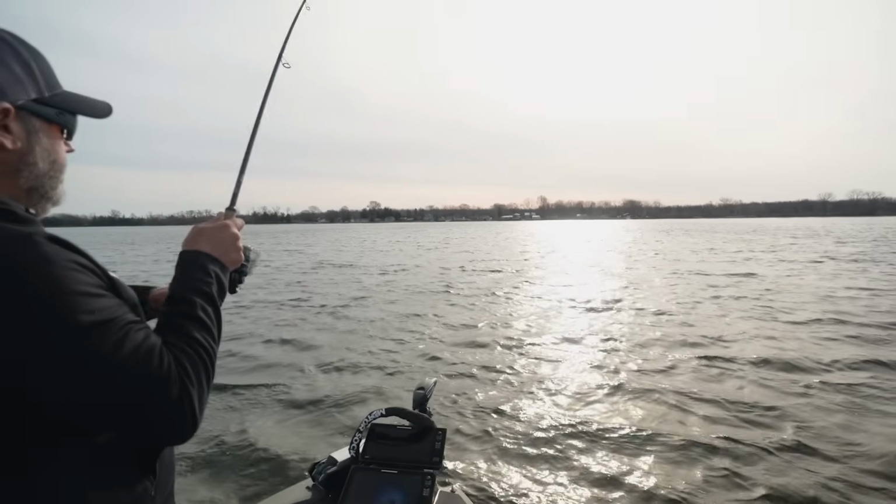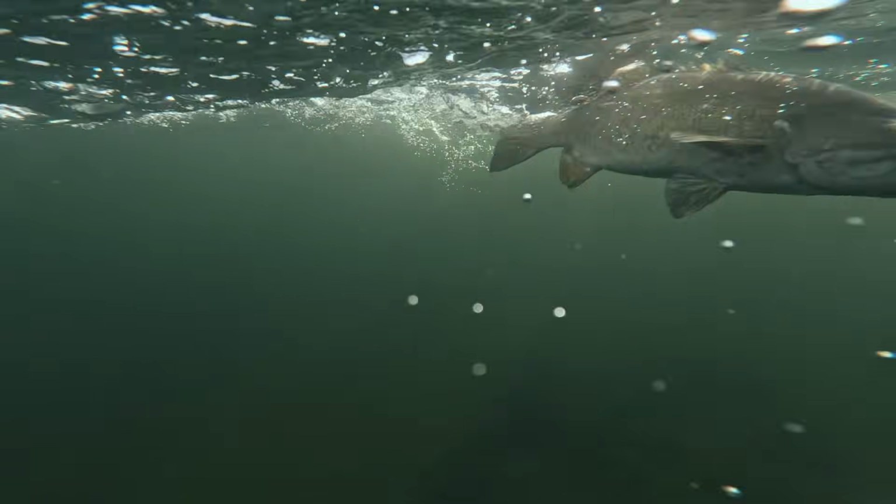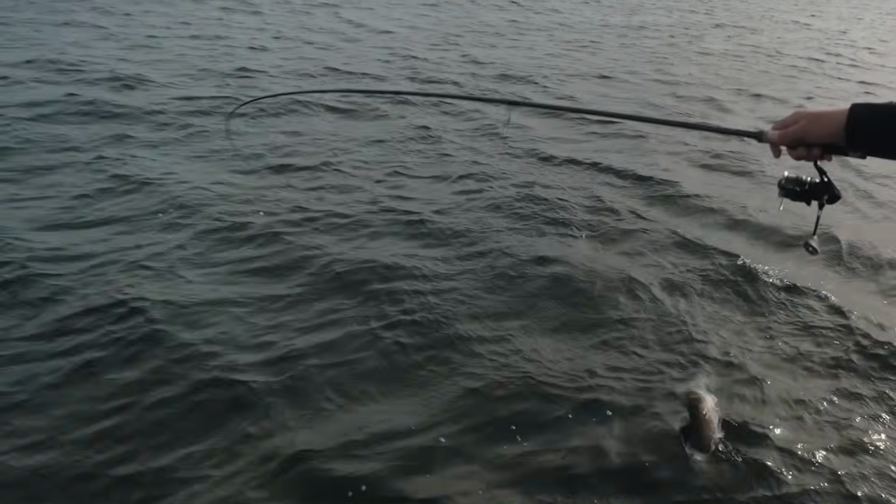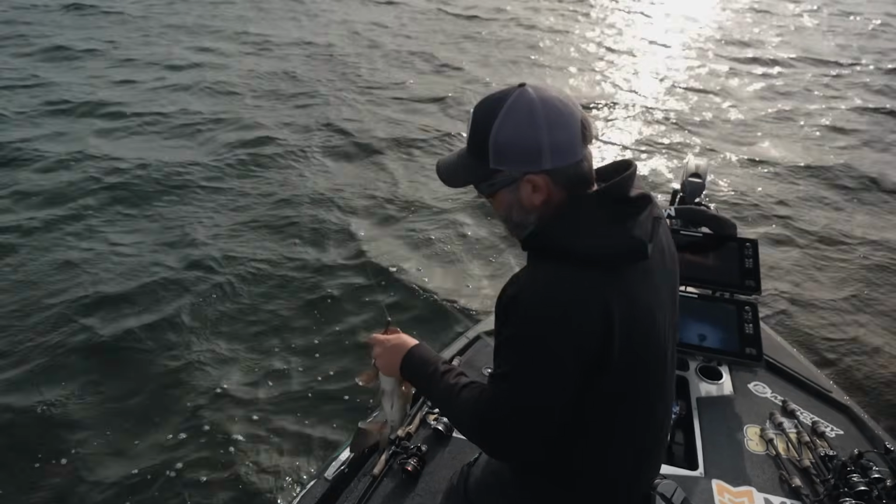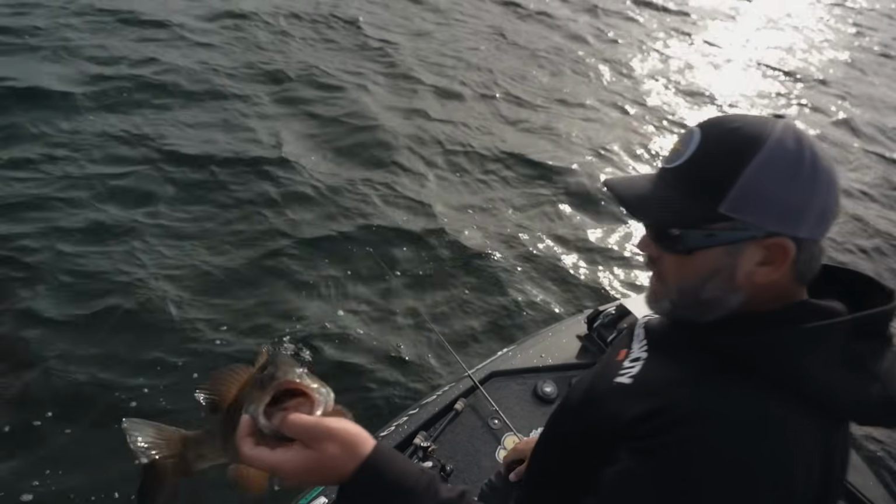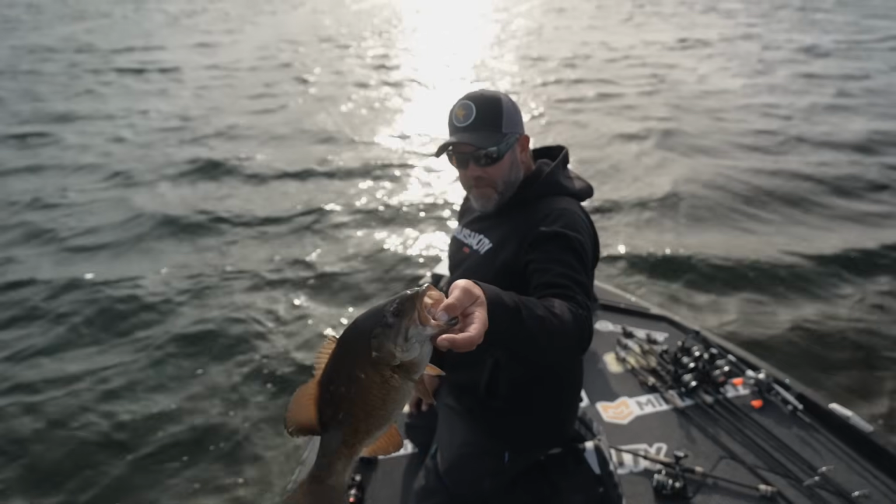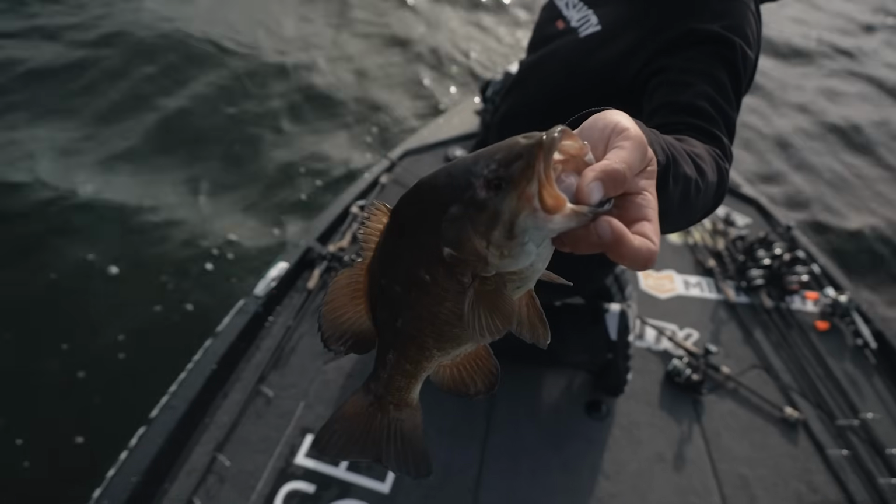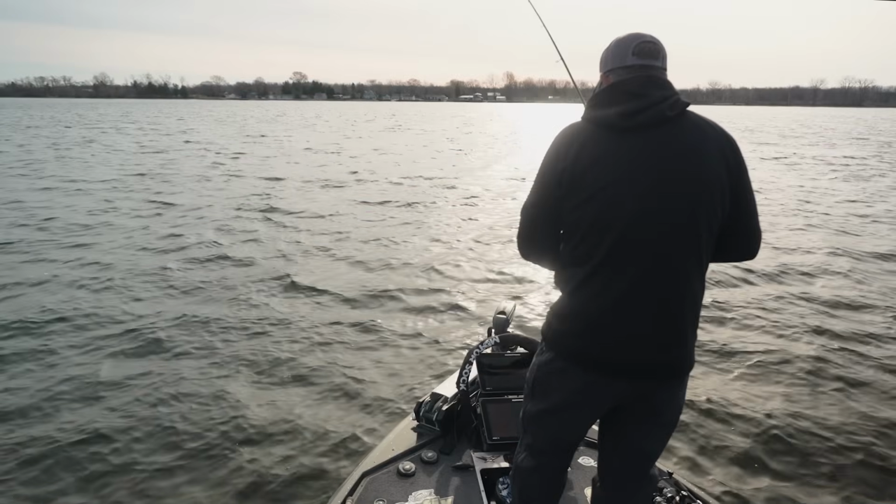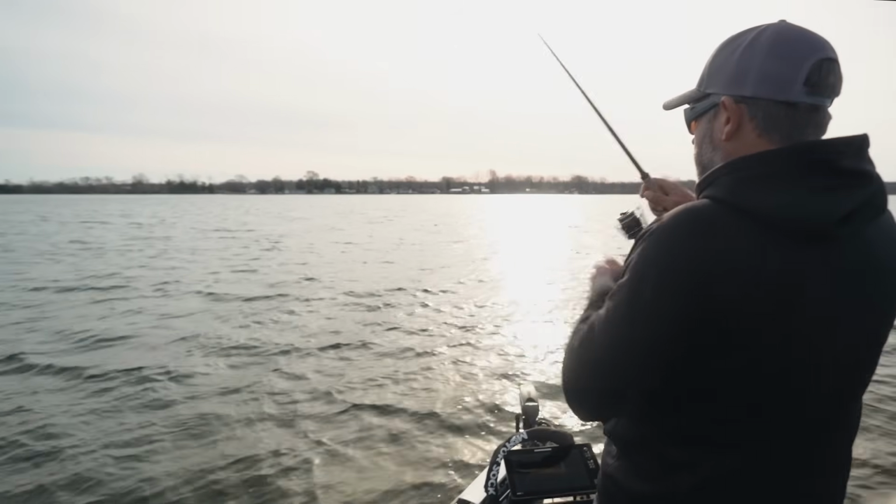There's another one. Little guy. You got it. Yeah. That's a good average size. You know, it's probably a 3.5 pound fish, and there are tons of those in this lake. Dude, they're all fun. Begging. Look. That's a bit fun.